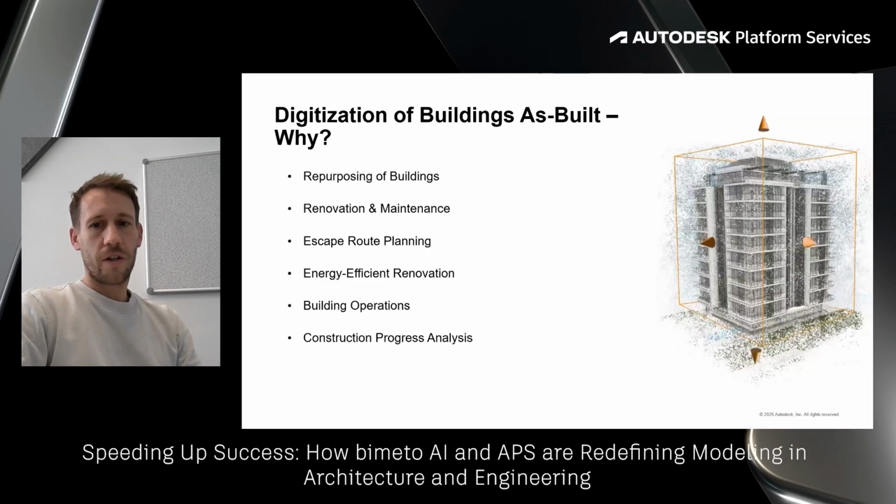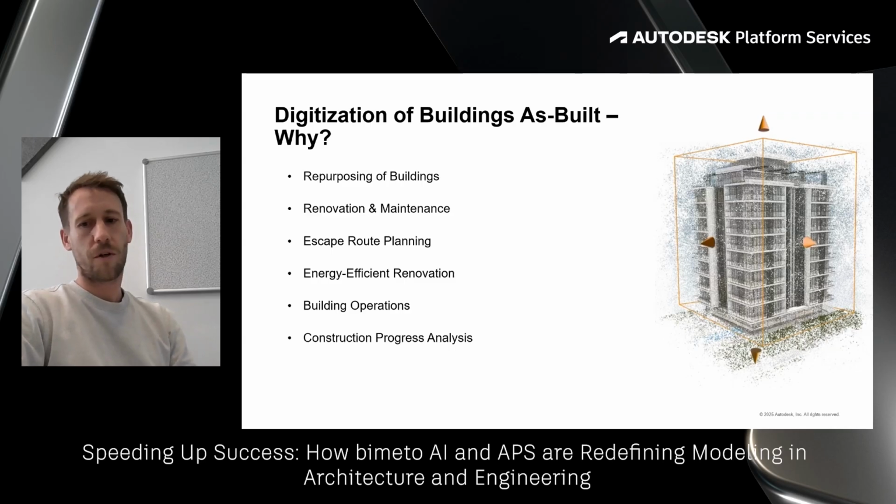A question we often hear is why digitize existing buildings at all? The answer lies in the growing complexity and demands placed on the built environment. The applications of digital building models, so-called digital twins, are wide-ranging and increasingly critical. They support adaptive reuse of buildings, enable targeted maintenance and upkeep, assist in emergency and evacuation planning, and form the foundation for energy-efficient renovations. Beyond these individual applications, digital twins are key to streamline planning processes, transparent building operations, and real-time progress monitoring during construction or refurbishment.